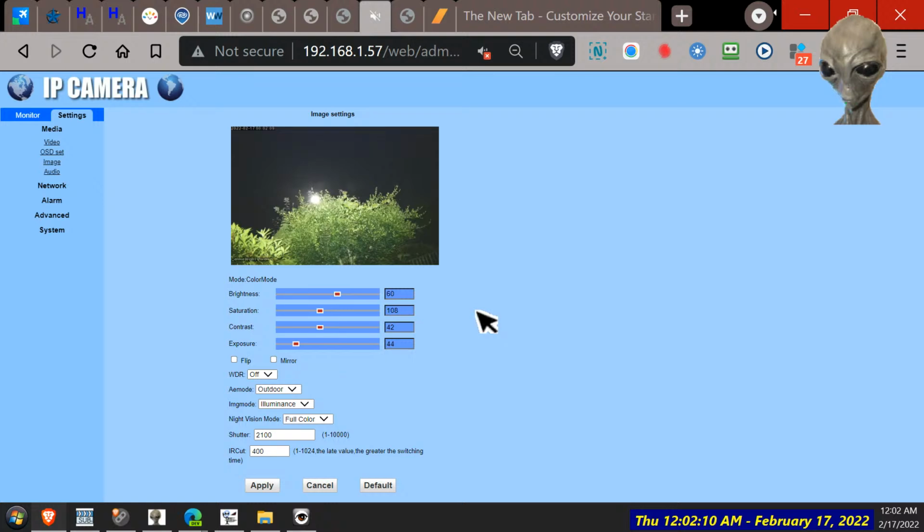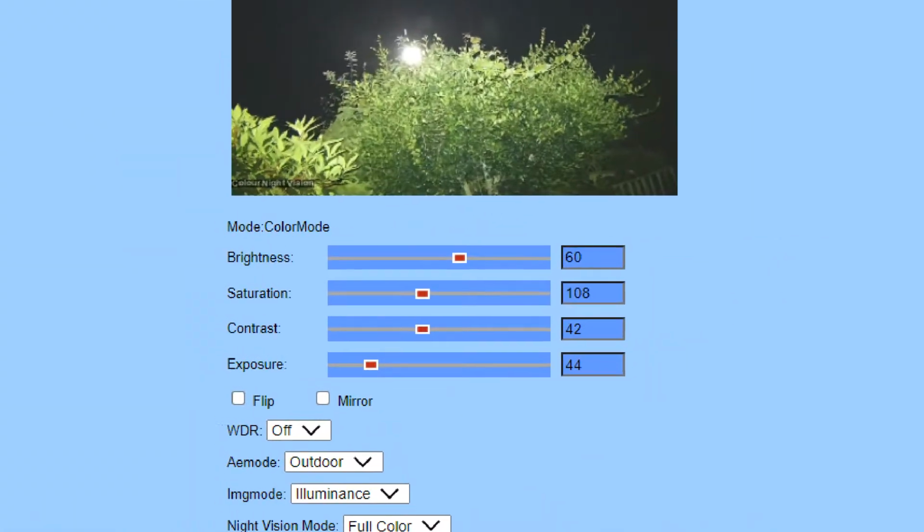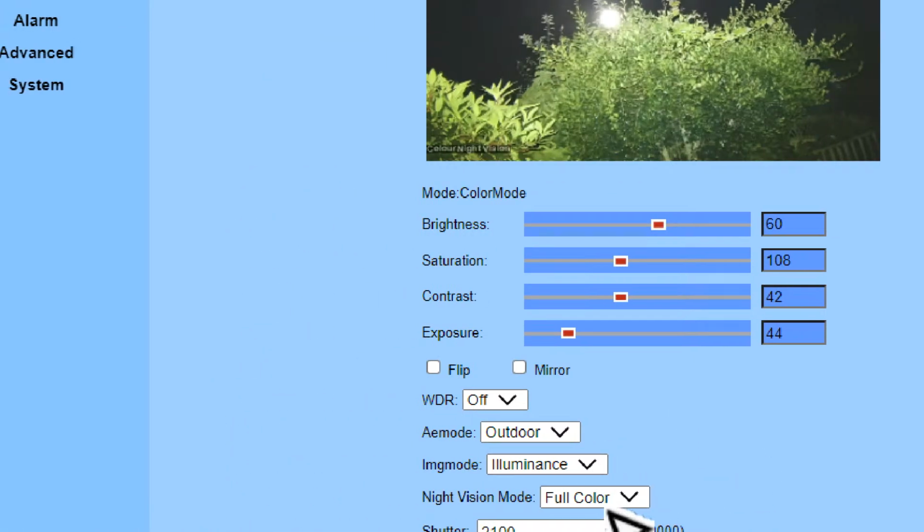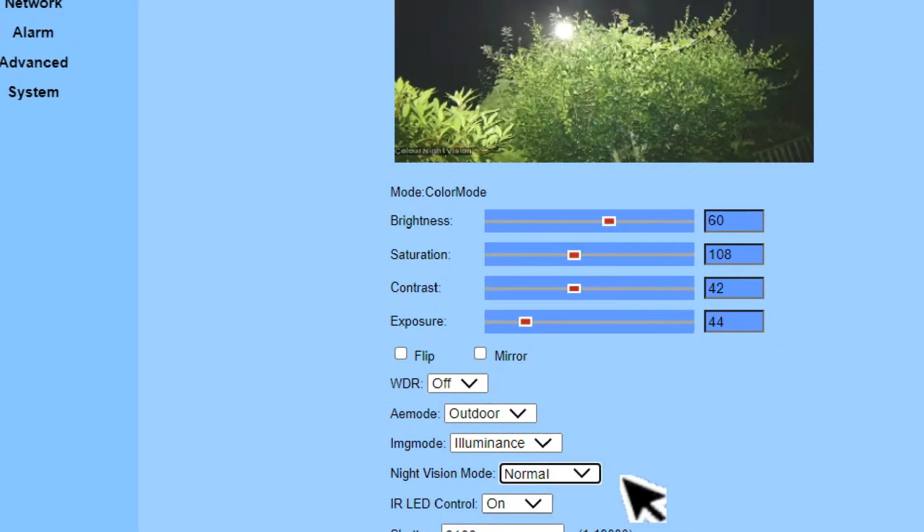Been going 4 hours. When did it conk out last time? 3.5 hours, wasn't it? So it's half an hour more than I got last time. And we've had the LED lights on. That's pretty good. Okay, black and white mode.